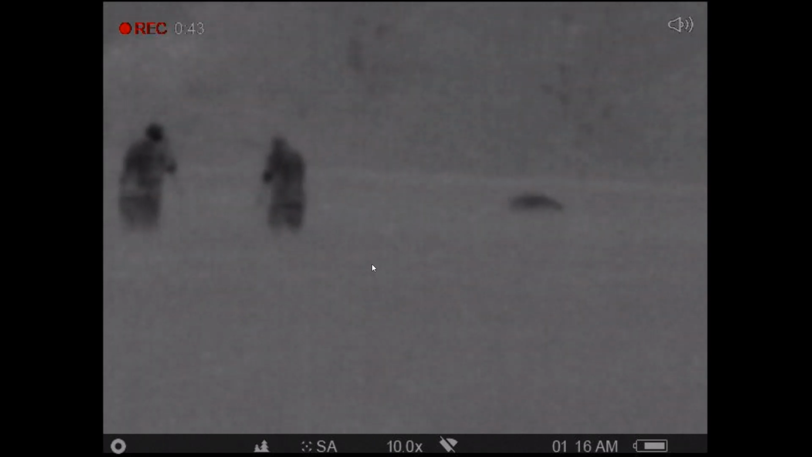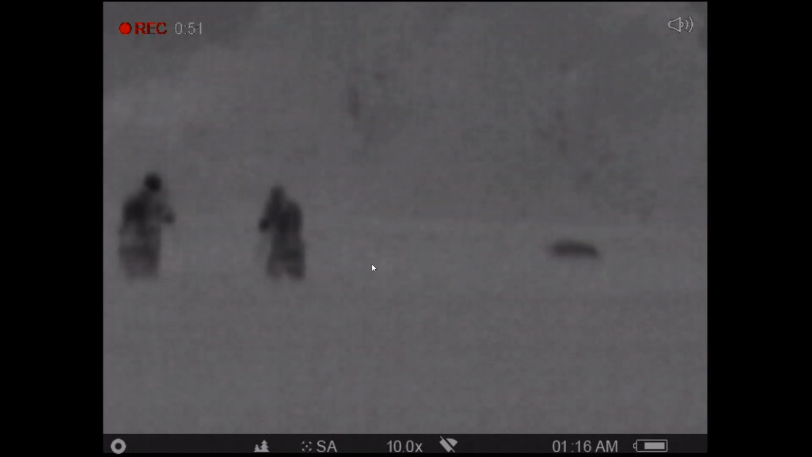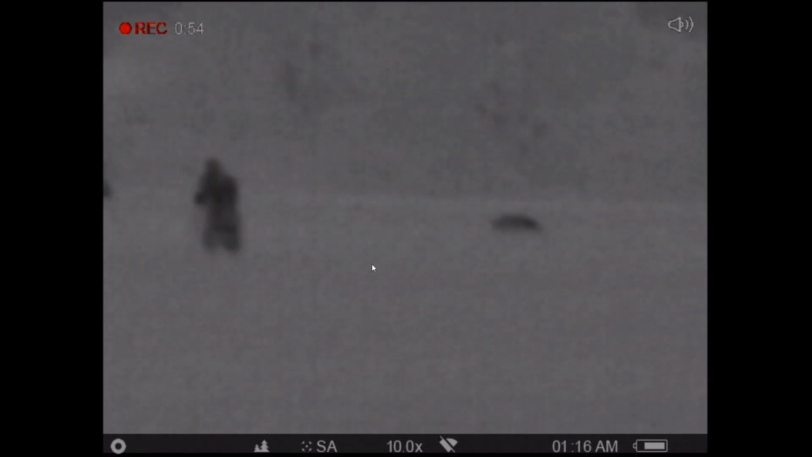Now, I didn't hear the shots on the computer, but I can hear them in real life. Watch when the old hog falls. Of course, he got shot 3 times at about 80 yards all at the same time. He drops pretty hard too. Listen close.